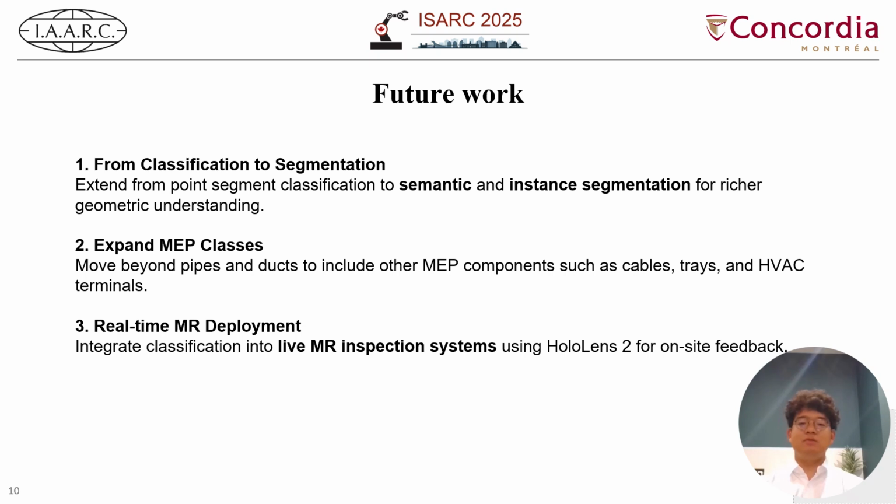Our next step is to move from segment-level classification to full semantic and instance segmentation. Another one, in future versions of MR-MEP, we will cover a broader range of MEP components, such as cables and cable trays, HVAC terminals, valves, switches, and fixtures. Finally, our goal is to integrate the trained model into the mixed reality system, such as the HoloLens 2, that supports live on-site classification, immediate visual feedback, and automatic quality control.